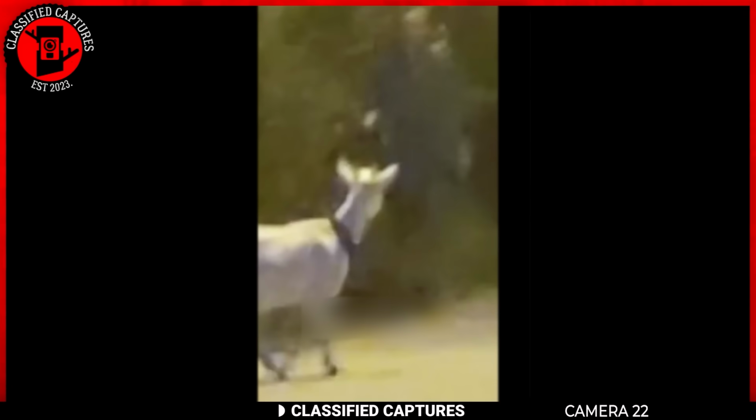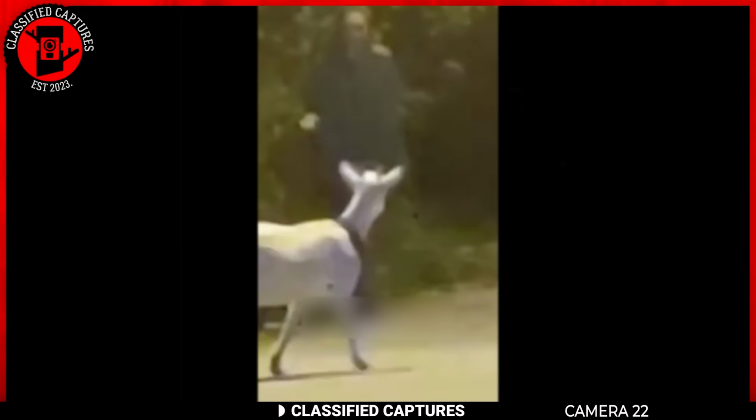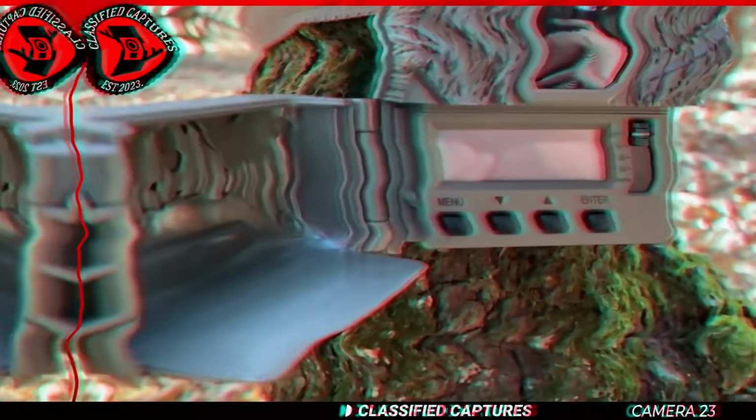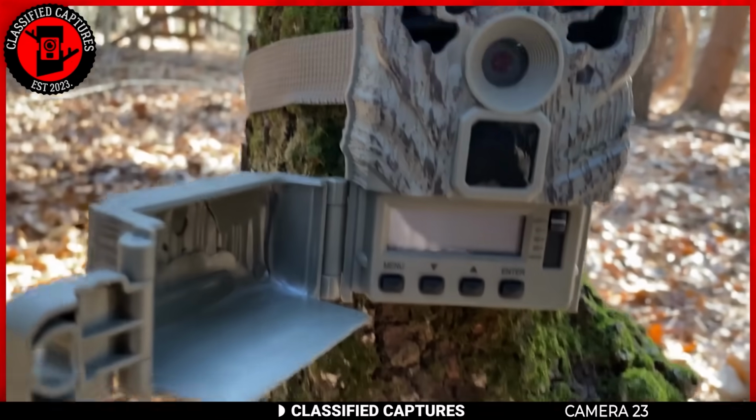So, the goat? Do Grim Reapers go after animals? Share your thoughts. A man set a trail camera on his property in the woods.